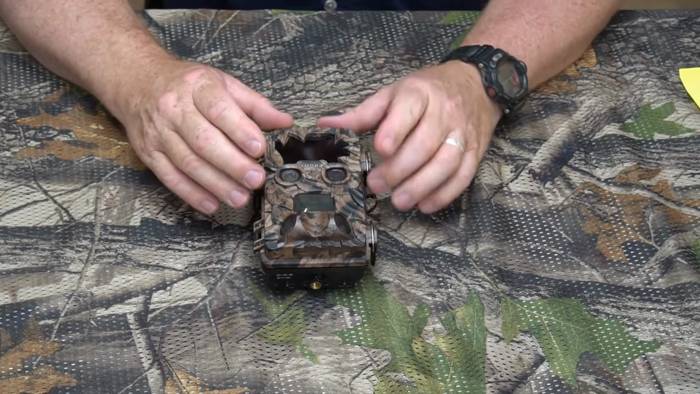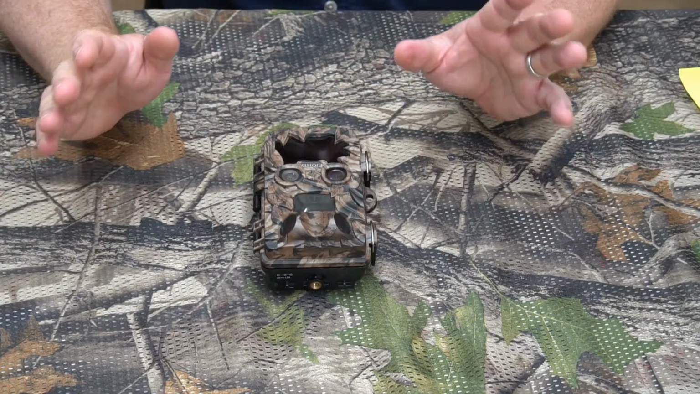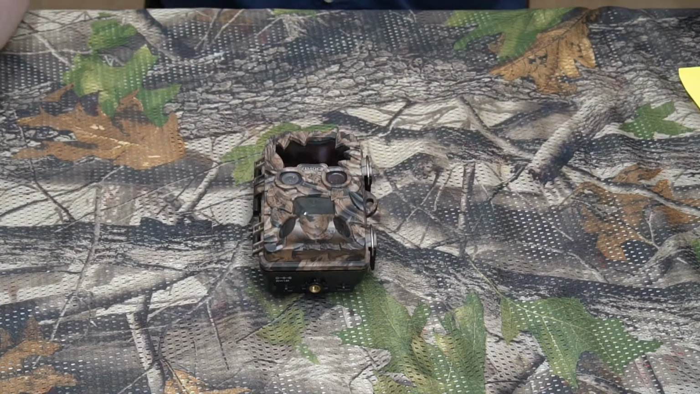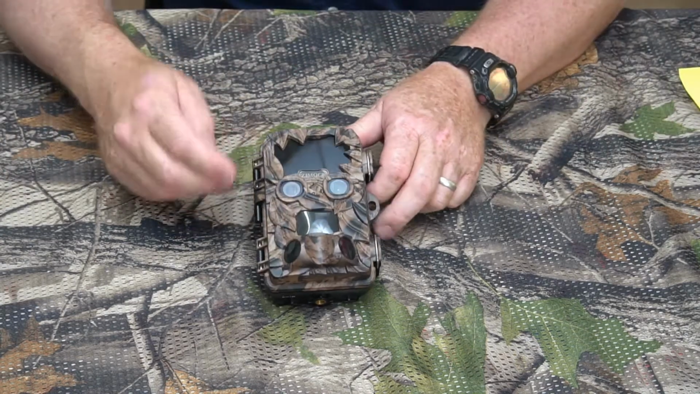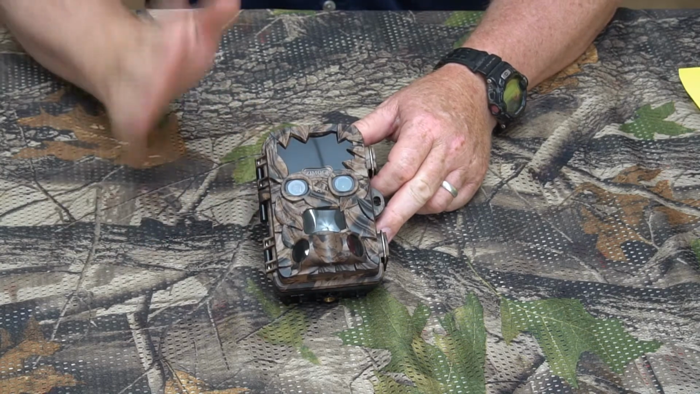The angle of the lens on this is super wide. Probably the widest angle trail camera that I've ever tested. I don't know what it is, but it's like 180, 170 degrees. I've not had a trail camera with this wide of an angle of lens. It might be because of the dual lens, but here's the thing.